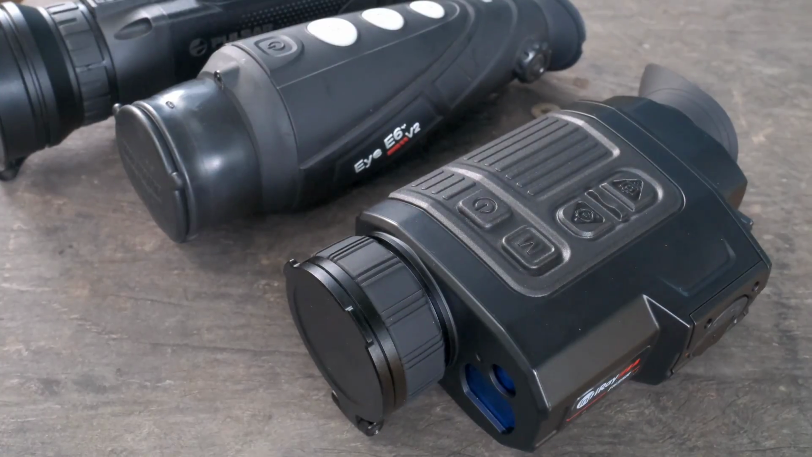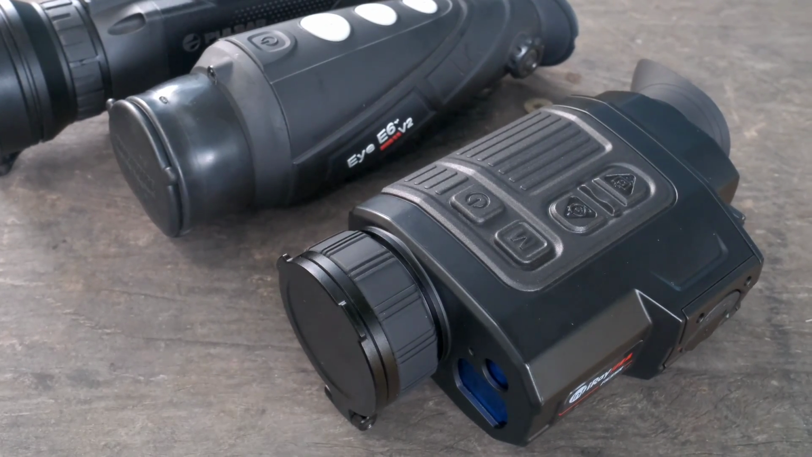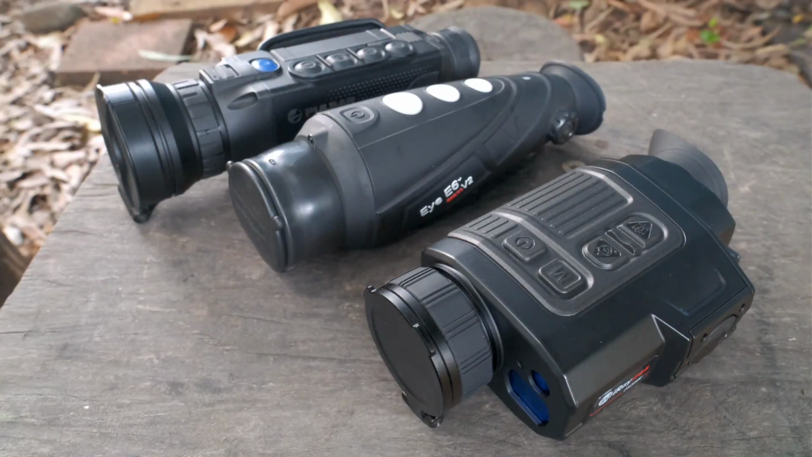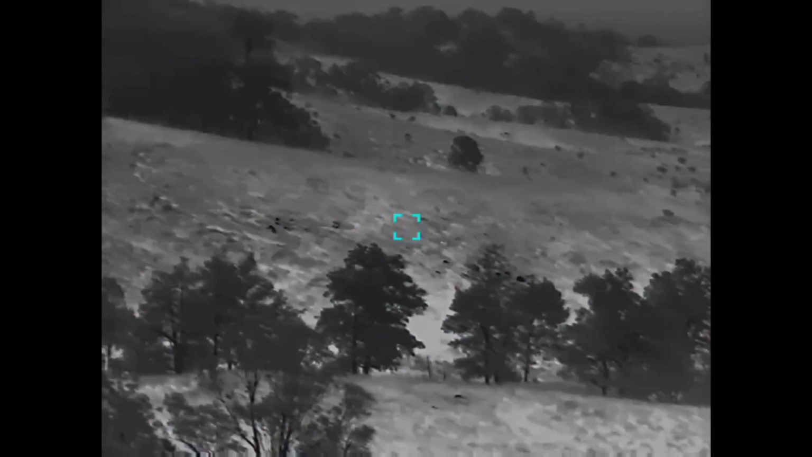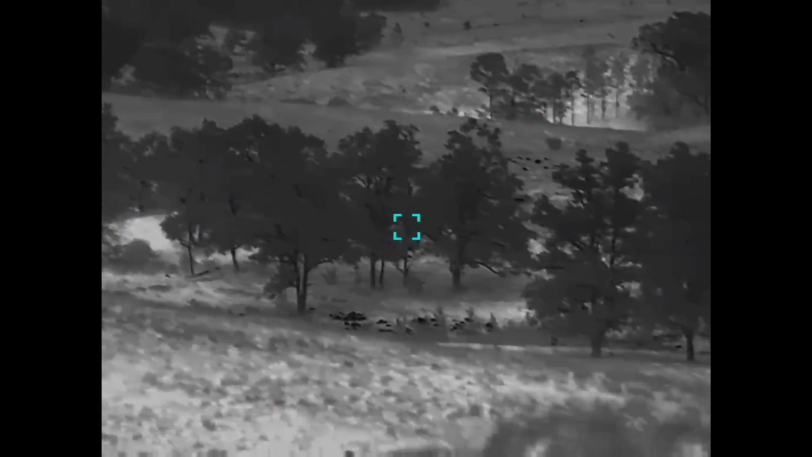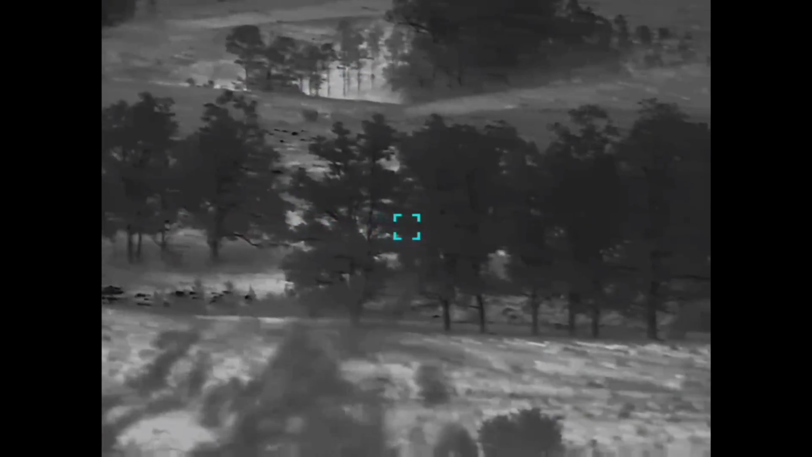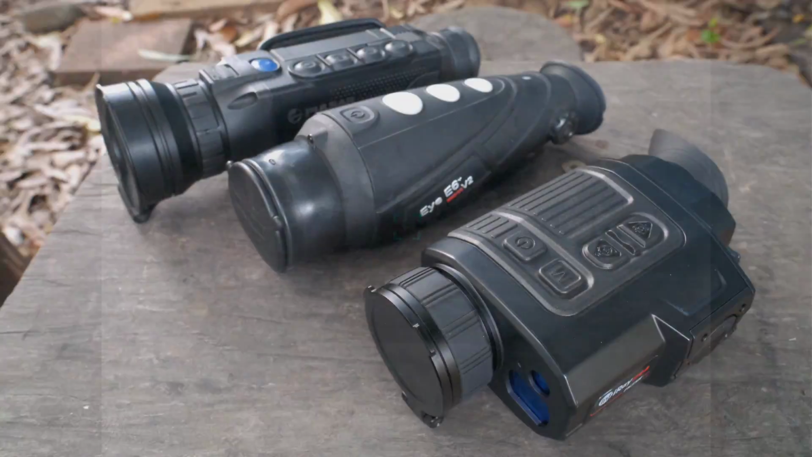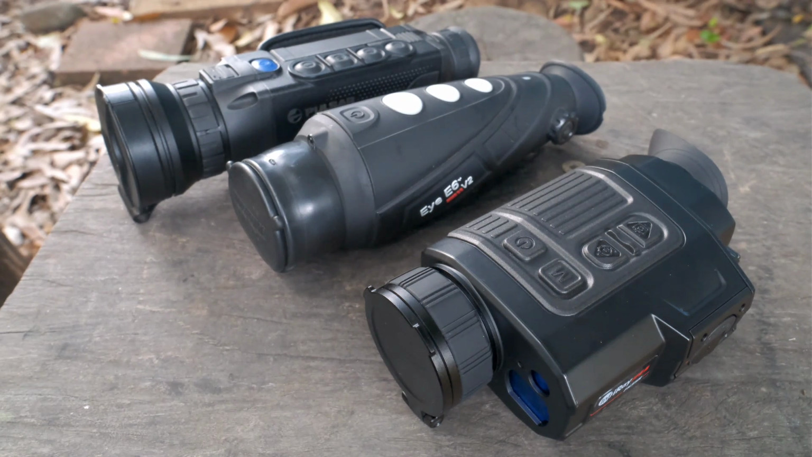Each to their own, I guess, and I can only offer personal opinion after using many different thermal scanners. The Finder is a 35 millikelvin sensor. Straight away you can see the image improvement overall compared to my E6. The actual target animal I would say is very similar between the two devices, but where the lower millikelvin rating shines is showing more terrain detail, grass, gullies, little dips, trees, things like that.